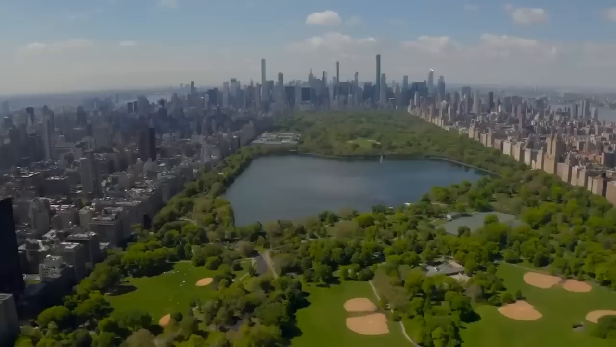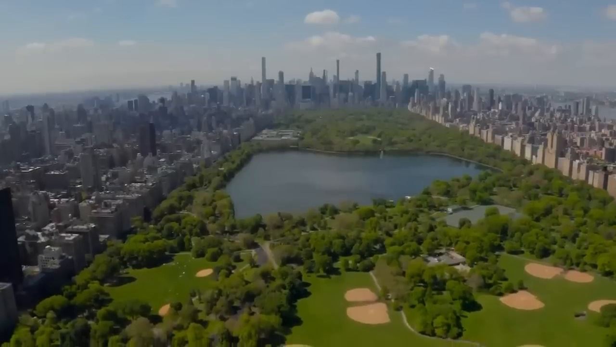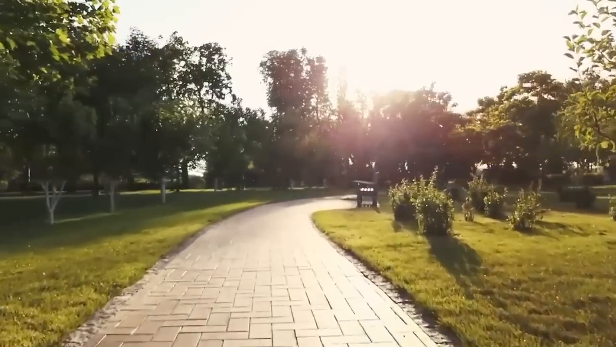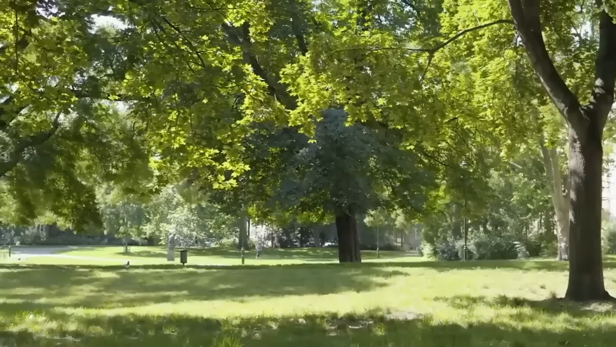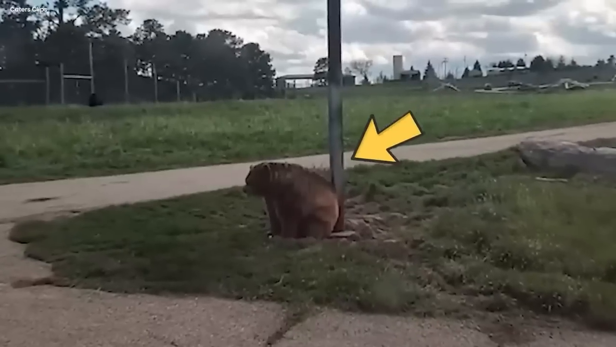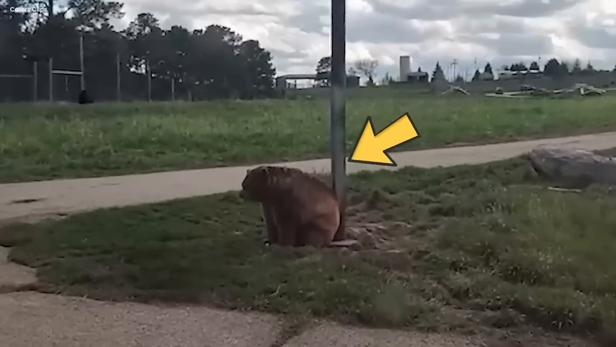Bear's Dance. Once a camera stumbled upon a truly adorable scene. Imagine a peaceful park, green grass stretching as far as the eye could see. At the center of it all, there stood a delightful creature, a bear. Some called it a panda, right by a sturdy pole.